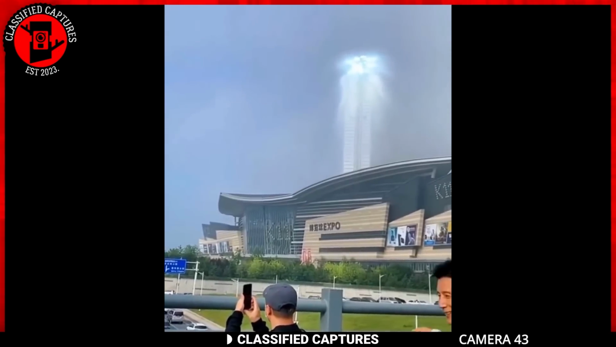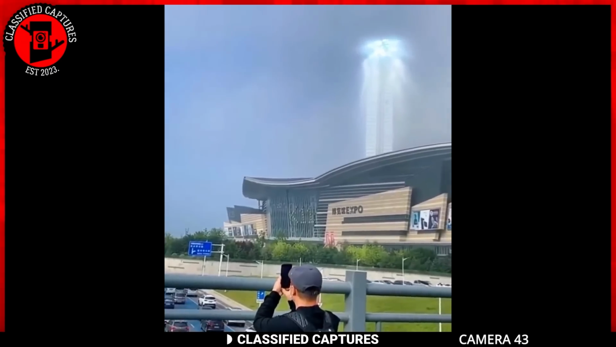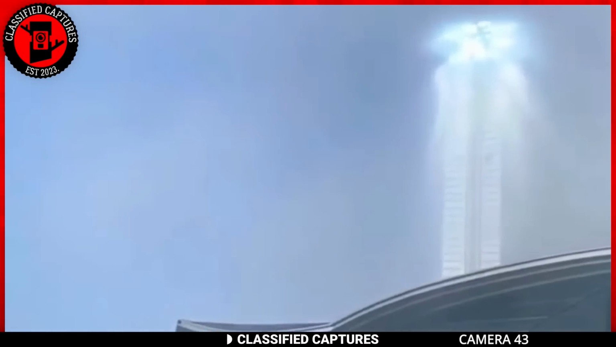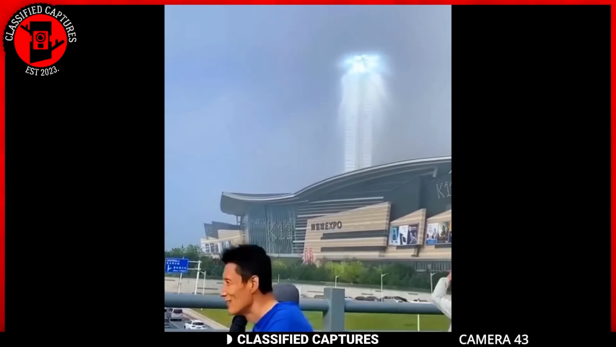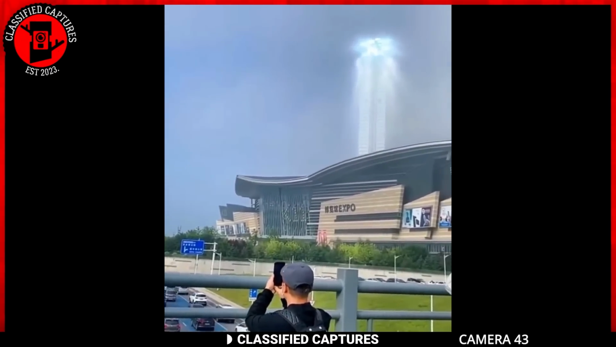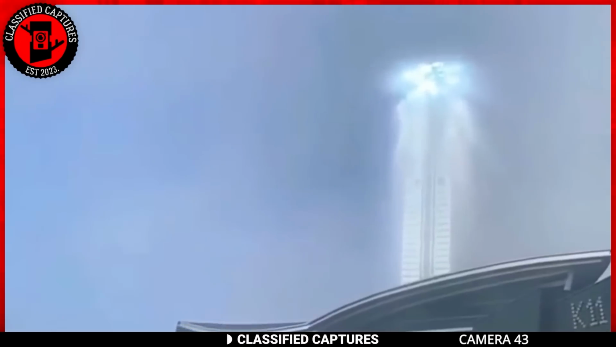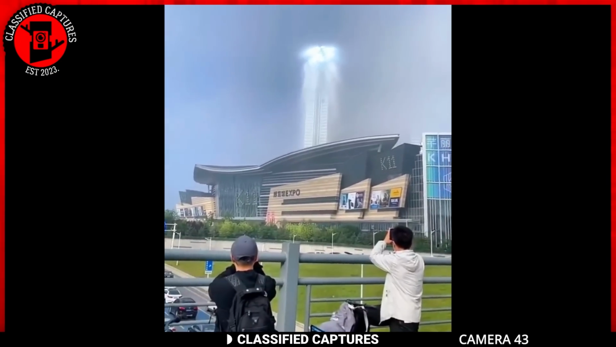Various theories were proposed by those witnessing the event. Some speculated that it could be an unusual cloud formation, while others considered the possibility of water vapor contributing to the optical display. Despite collective efforts to decipher the nature of the phenomenon, a concrete answer remains a mystery. The unidentified pillar of light stands as a captivating and unexplained occurrence, leaving both spectators and experts intrigued by its enigmatic presence.